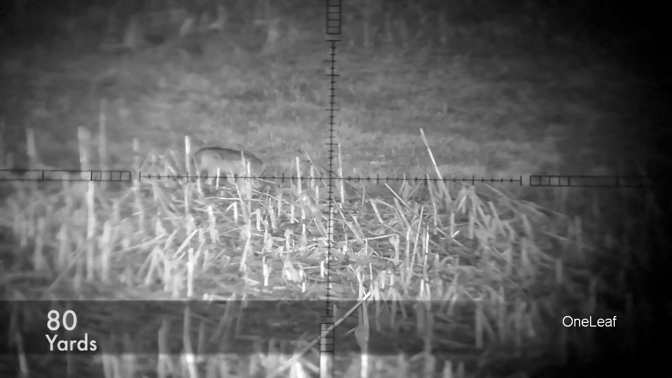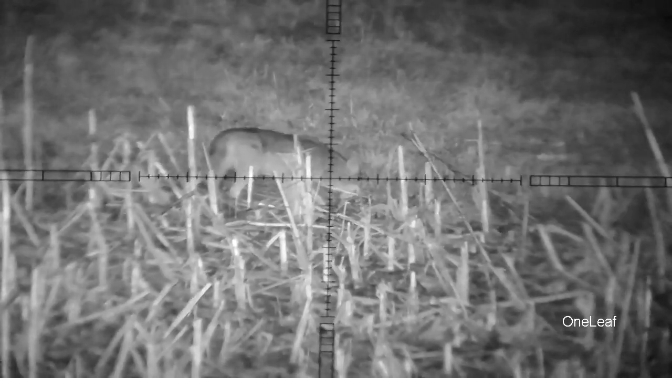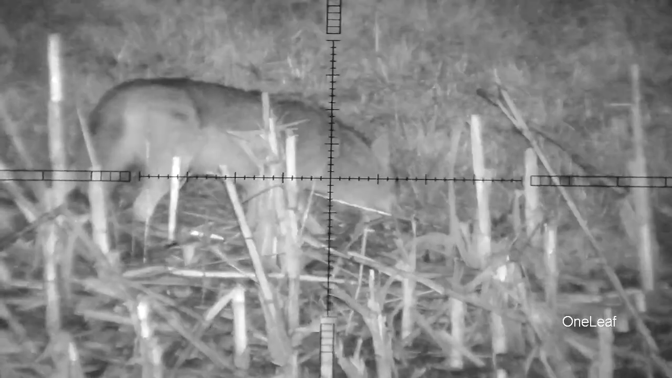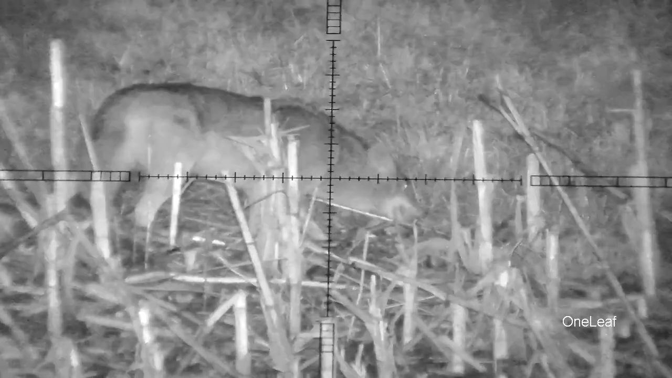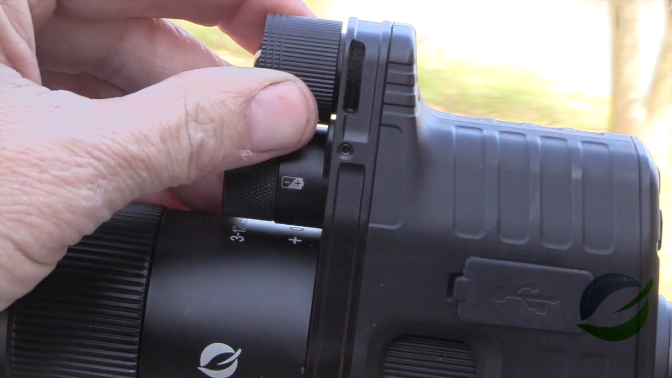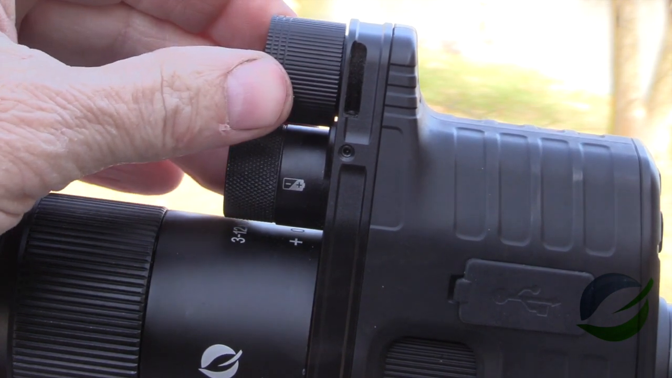Now here's a coyote, 80 yards, at a bait station I have. And I was going to tell you about that flashing. So you'll see I zoom all the way in, and now we get this flashing effect, and that's because I have the IR turned up too high. I can adjust the IR right here by zooming it in or out, and that'll change the intensity of how much IR I'm providing.